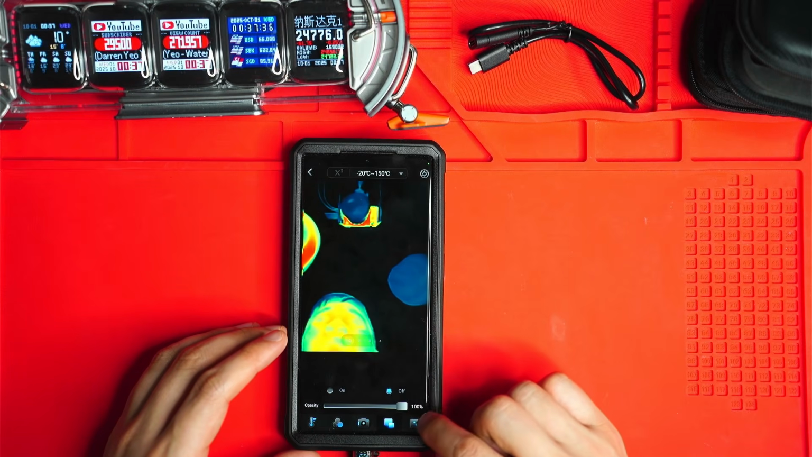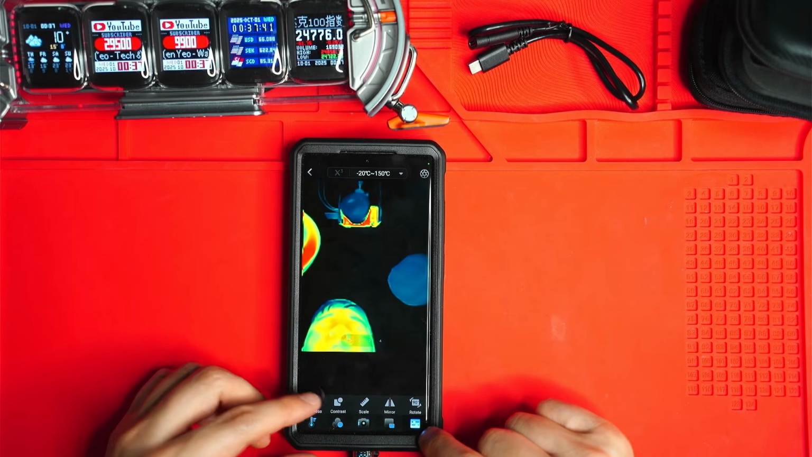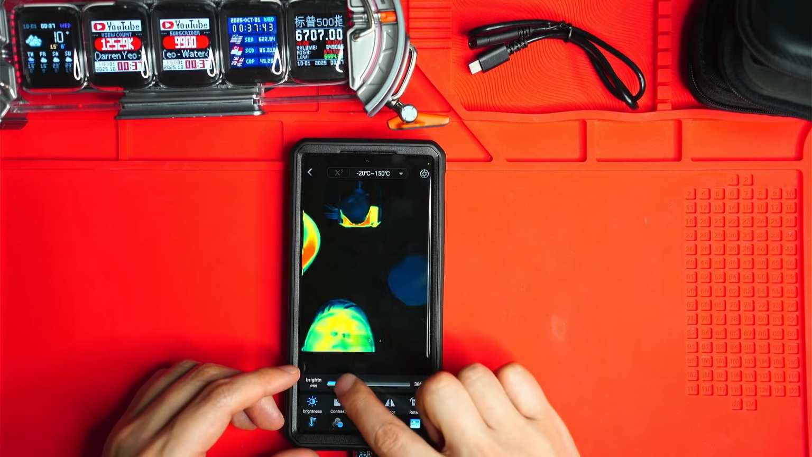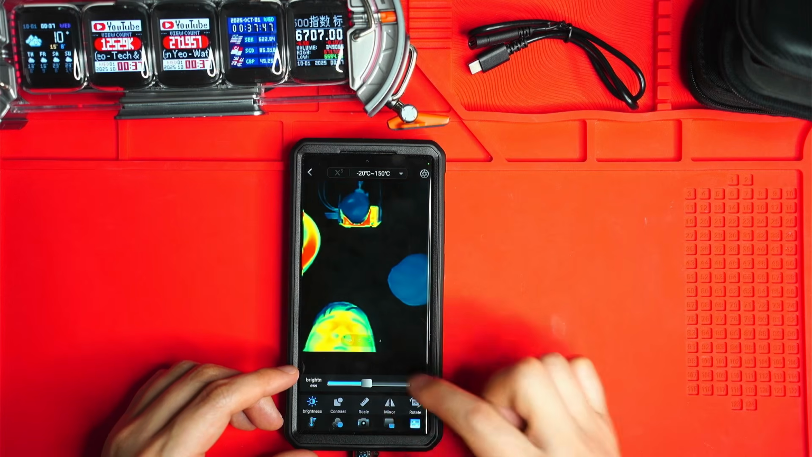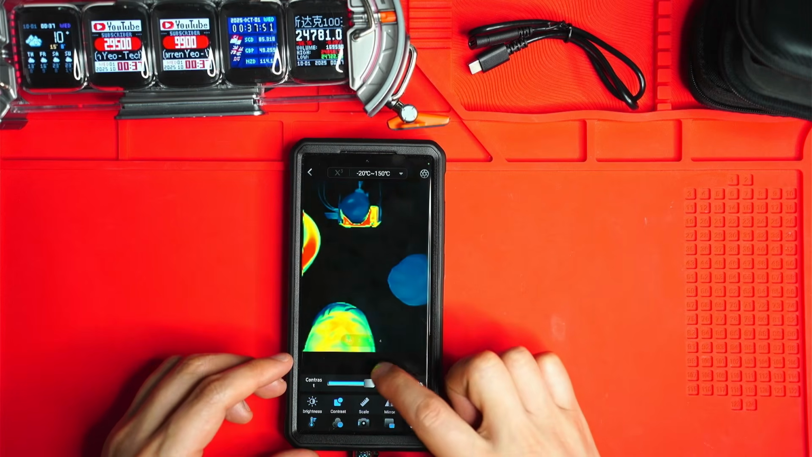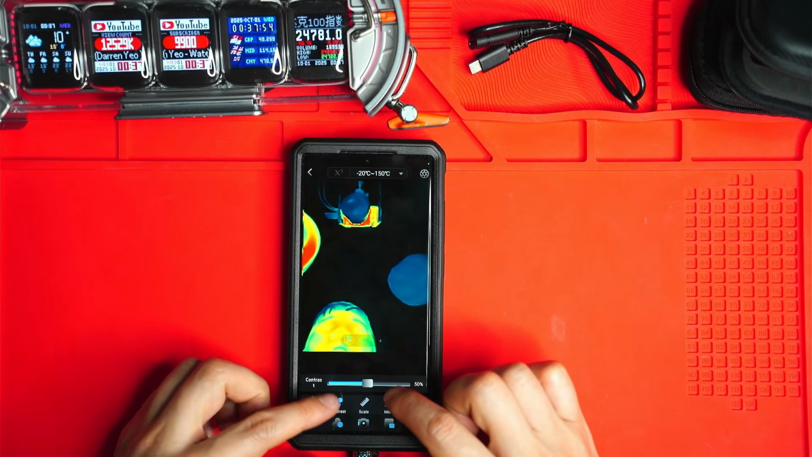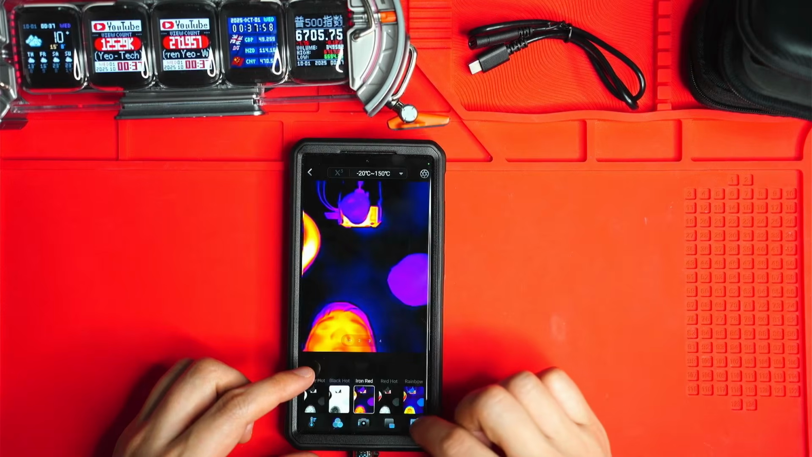And what else do we have here? You can change the opacity of that as well. There's this settings to the right hand side, so you can adjust the brightness, which is pretty cool. You don't usually get that option on many other thermal camera apps. There's a contrast, so you can again change the contrast like that. And I don't like this color palette. I'm going to change it back to iron red.